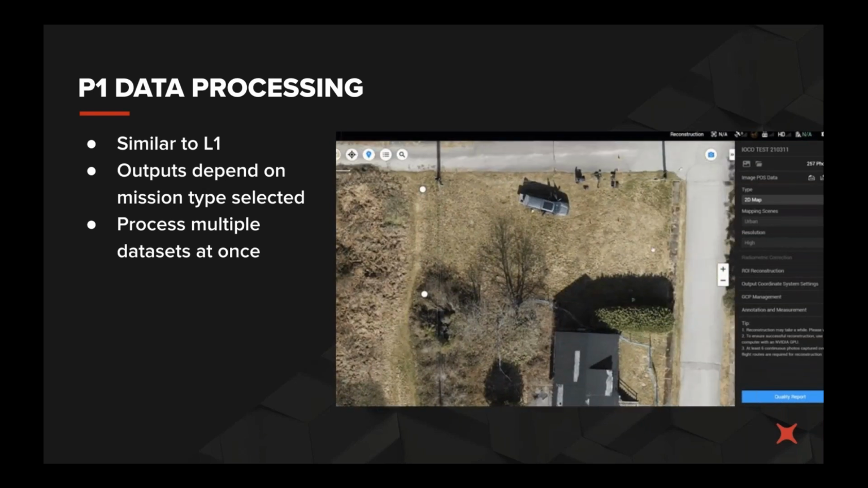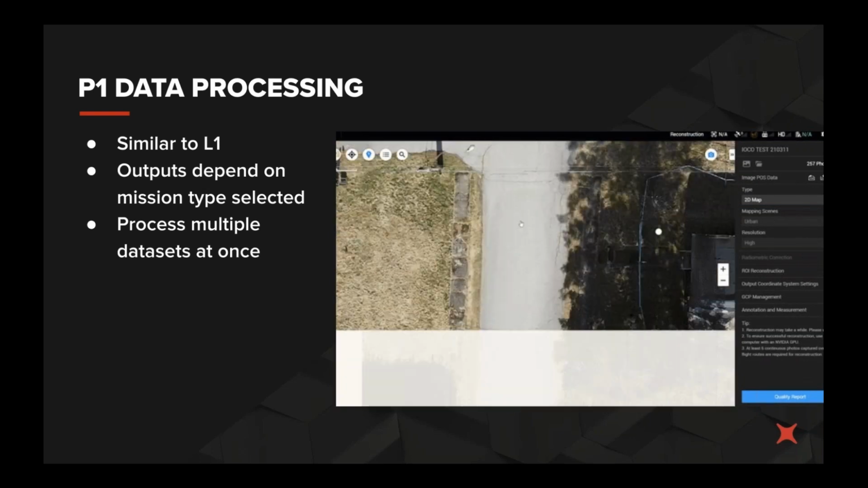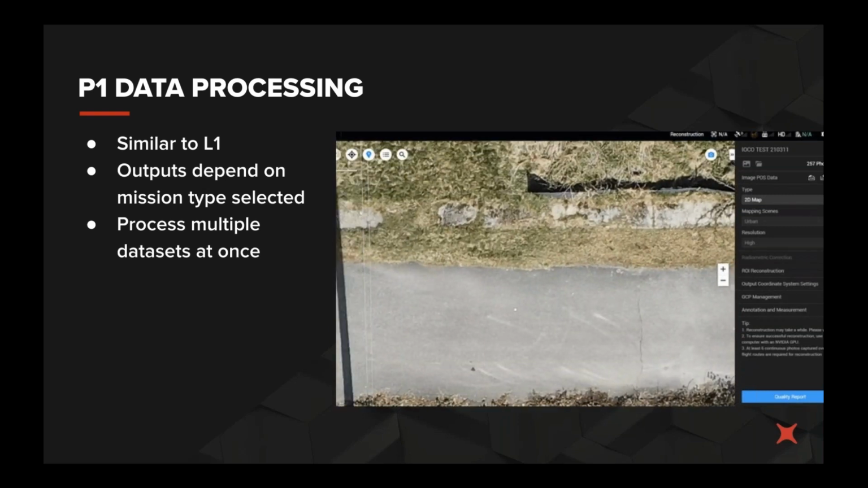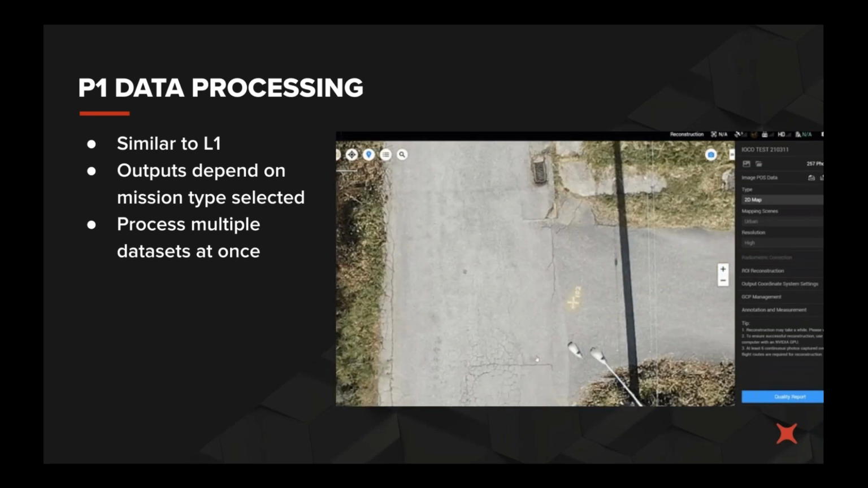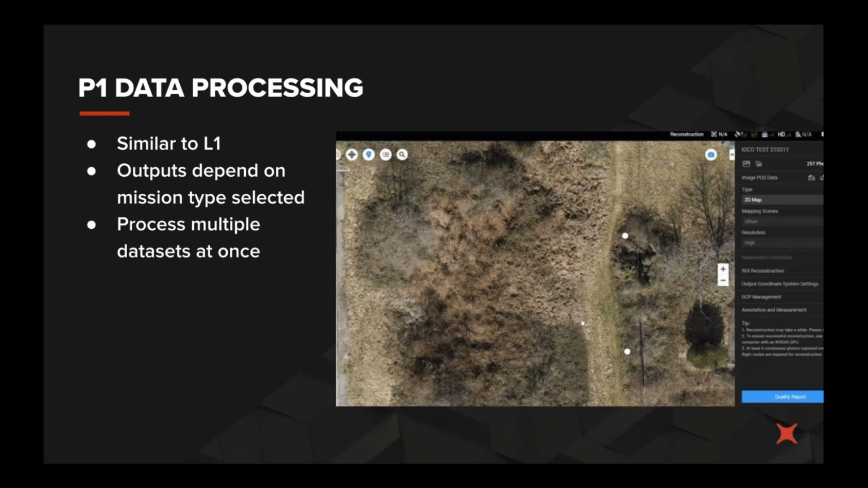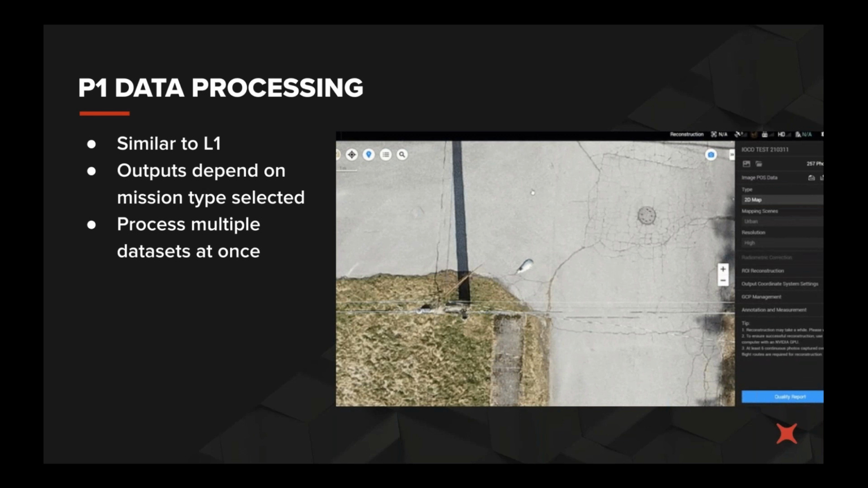Obviously, if you're doing a commercial mission, you would want to include GCPs to constrain the bundle adjustment. But in this particular instance, we really wanted to get an idea of what the P1 and M300 combo is capable of without constraining it to GCPs.